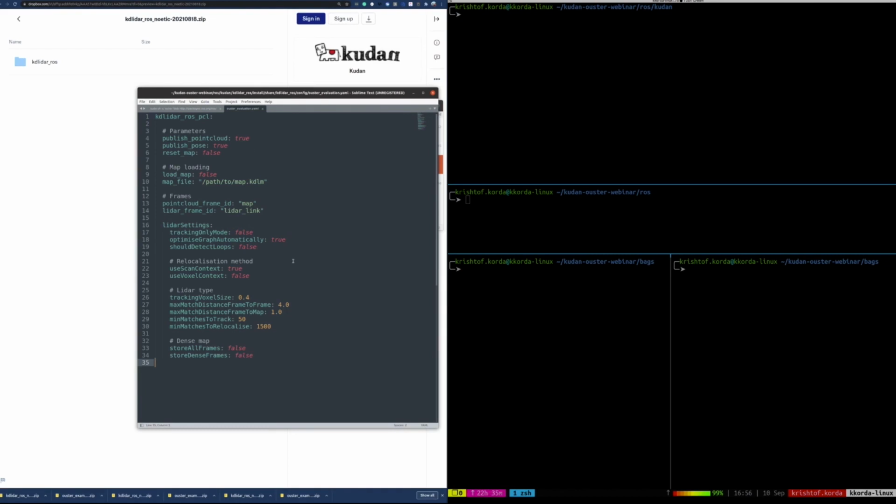The main places that you're going to focus your attention for tuning are basically under the LiDAR type. You can change the voxel size. And again, the voxel size here is in meters. So all these values are in meters.